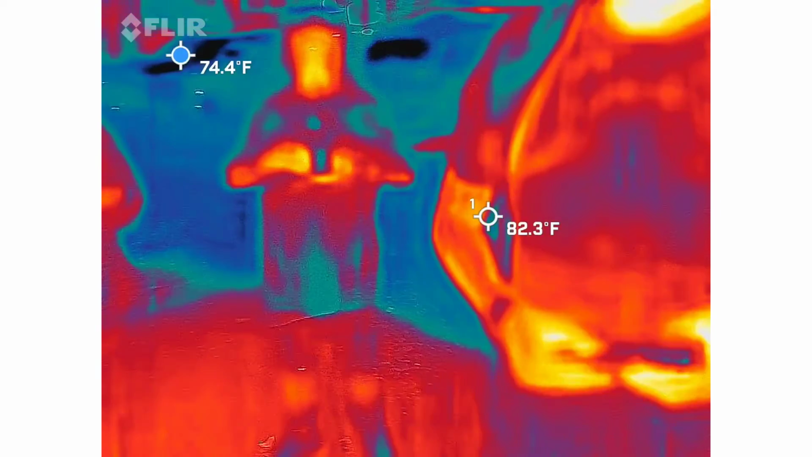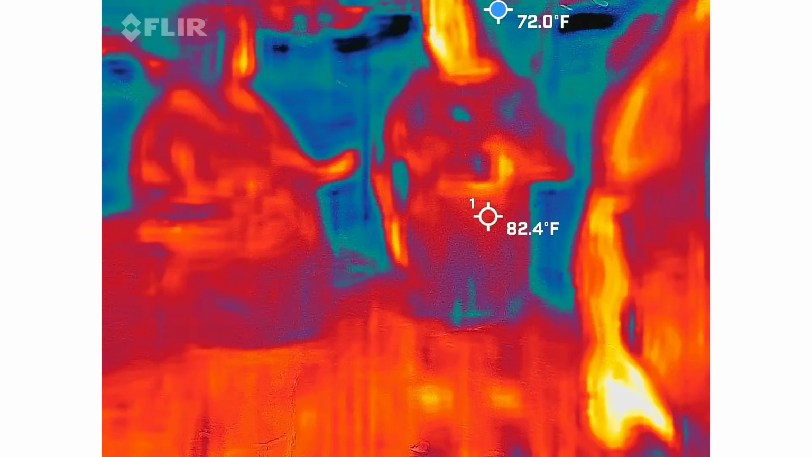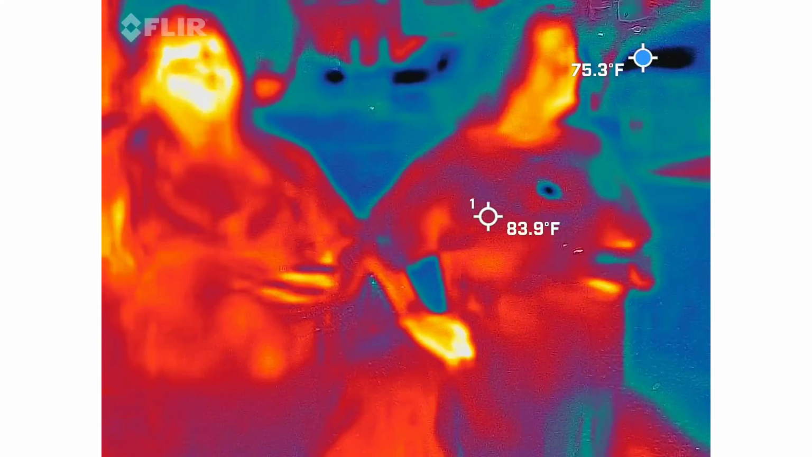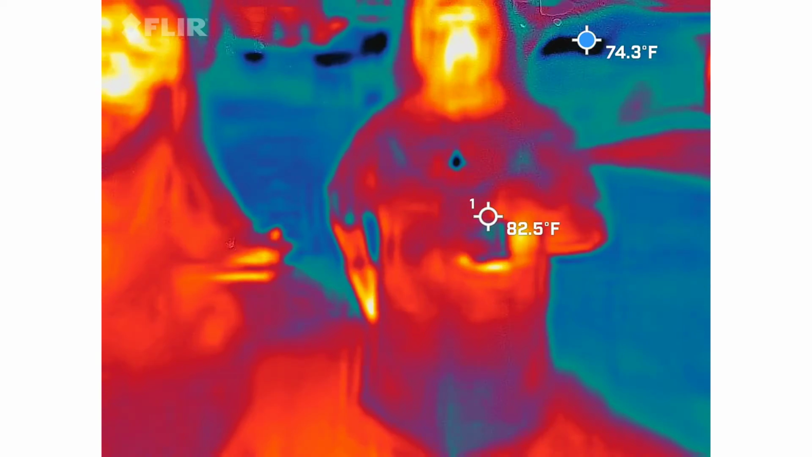So, any other color showing up on yours? Not really. Nothing yet? Okay. What am I supposed to be looking for? So I see all these cold spots, right? Are they moving? I mean, they're kind of just bouncing around. But are they moving and taking shape into people? No. Okay. So just look for, so you're actually going to see a person more than likely. Okay, cool.